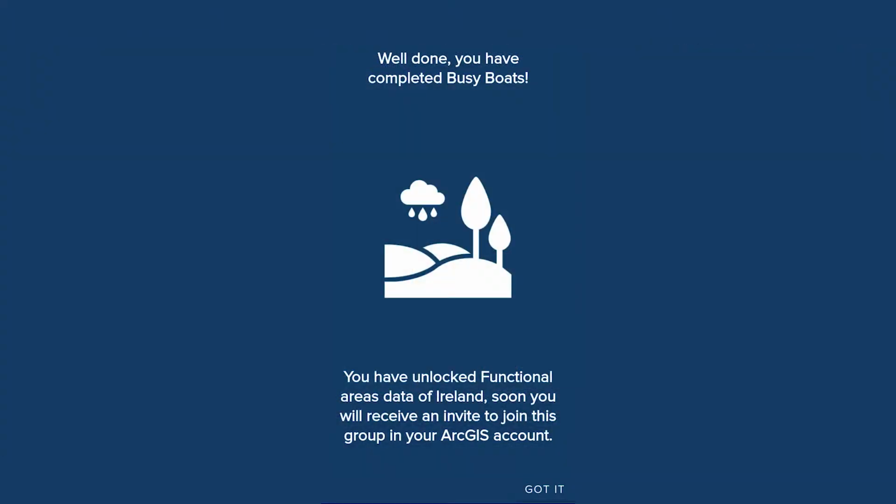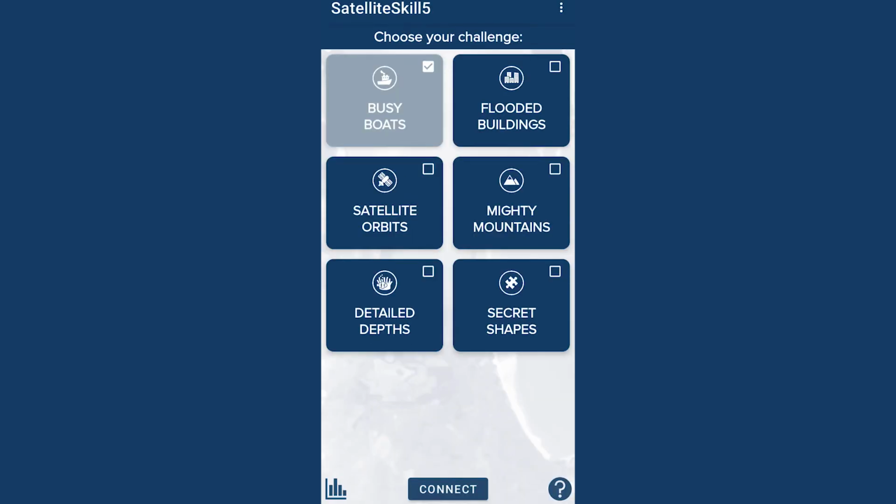If you have connected your ArcGIS account, you will be invited to join a functional areas group in your ArcGIS account.